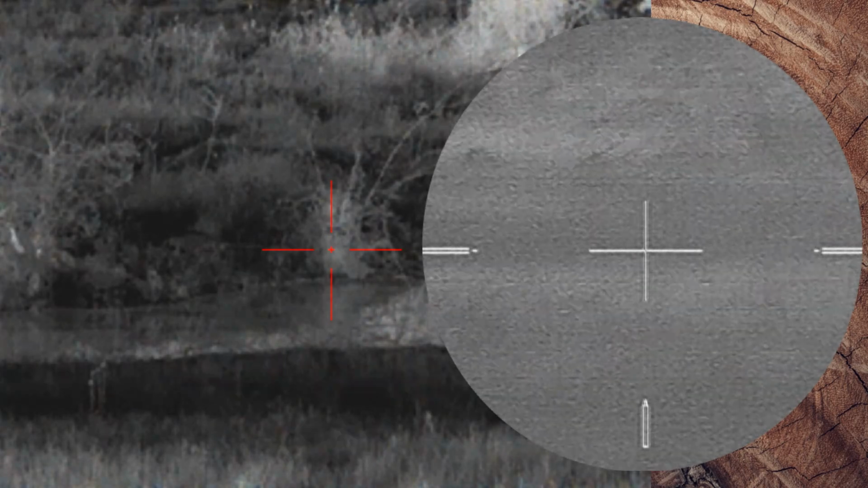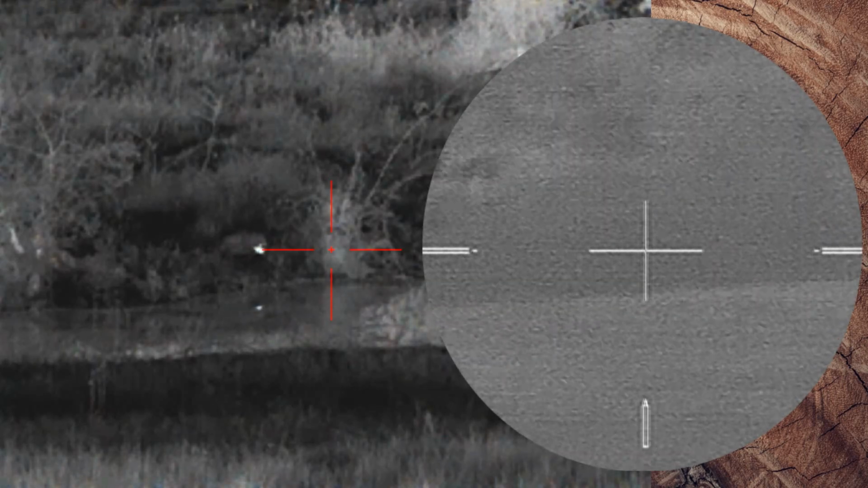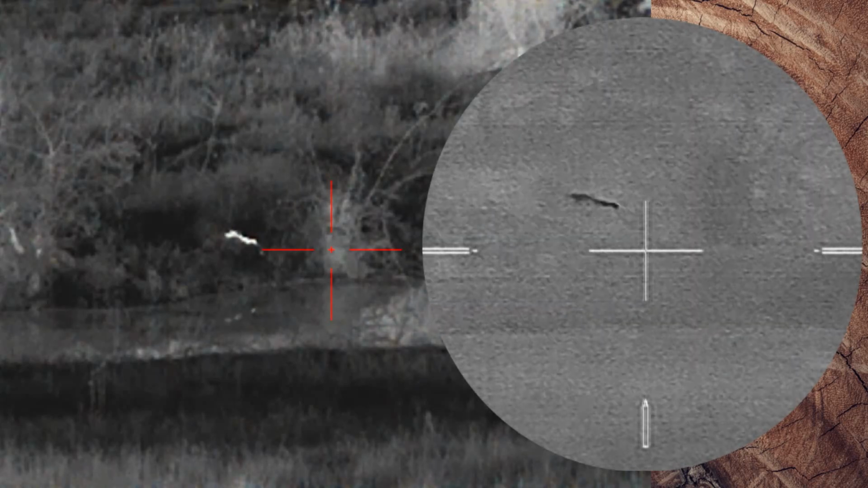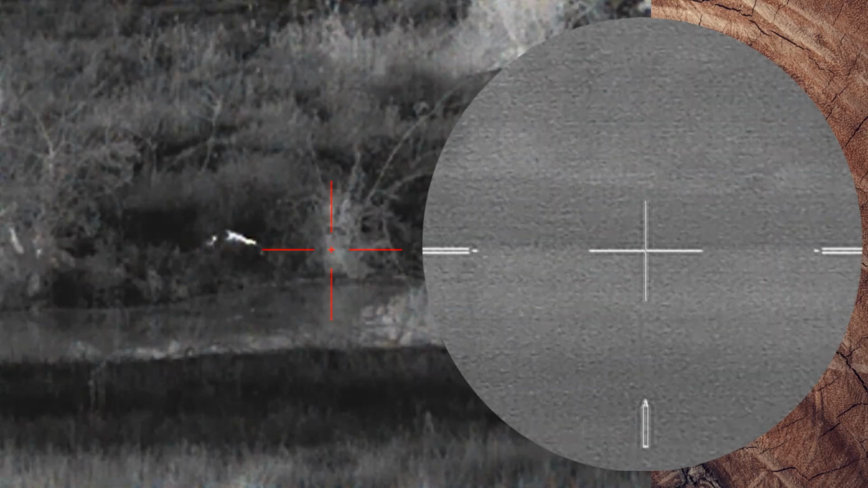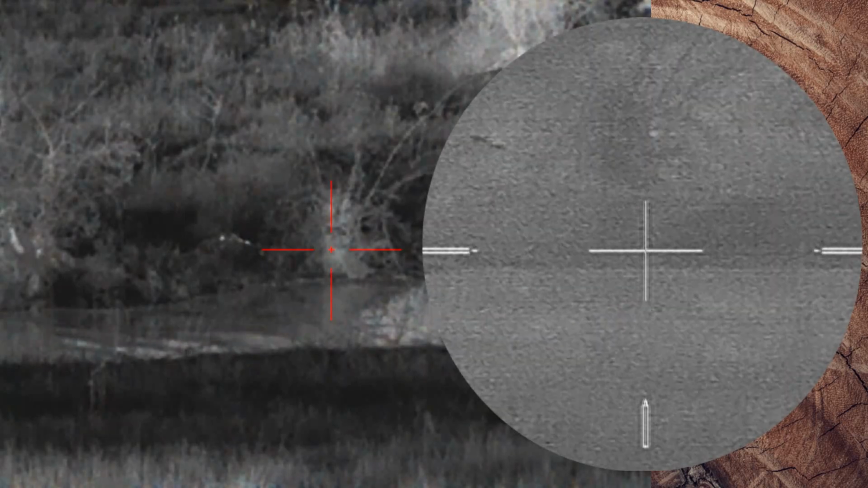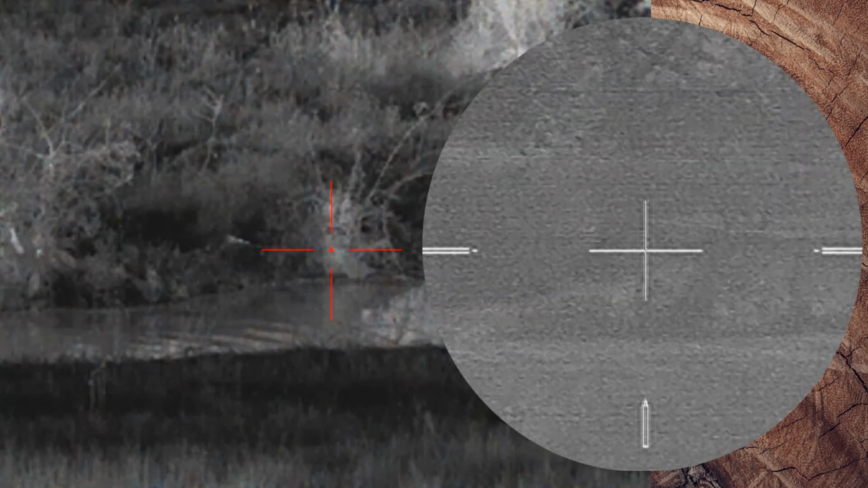And that's going to be a devastating cranial shot. Sorry, ducks. The ducks are disturbed, and the beaver's doing its curly shuffle. So I'm scanning back and forth looking for the other beaver, and I'm not currently seeing it.